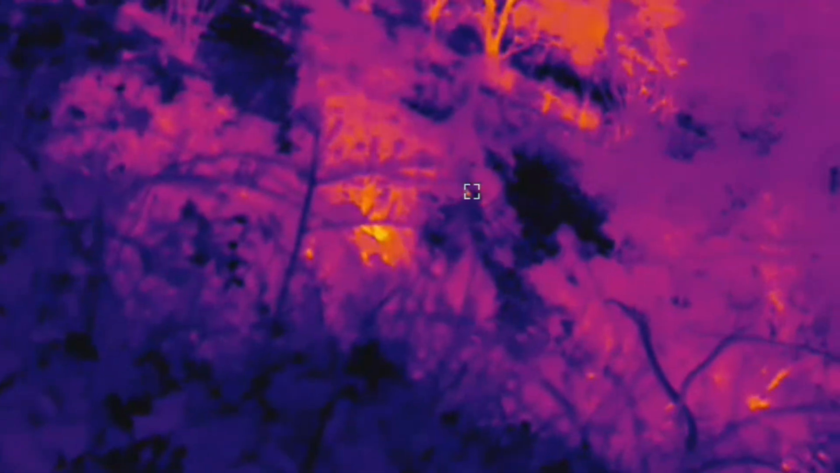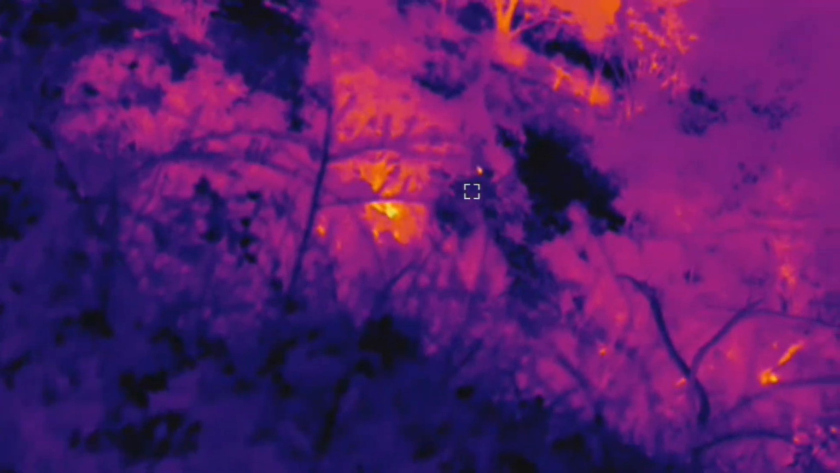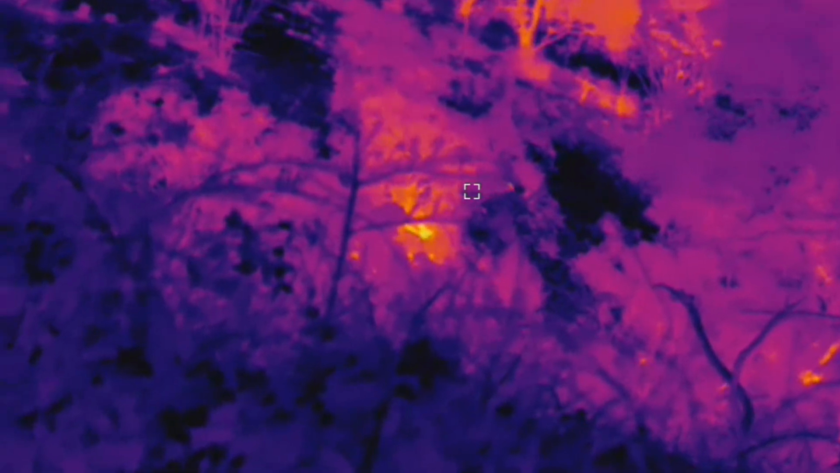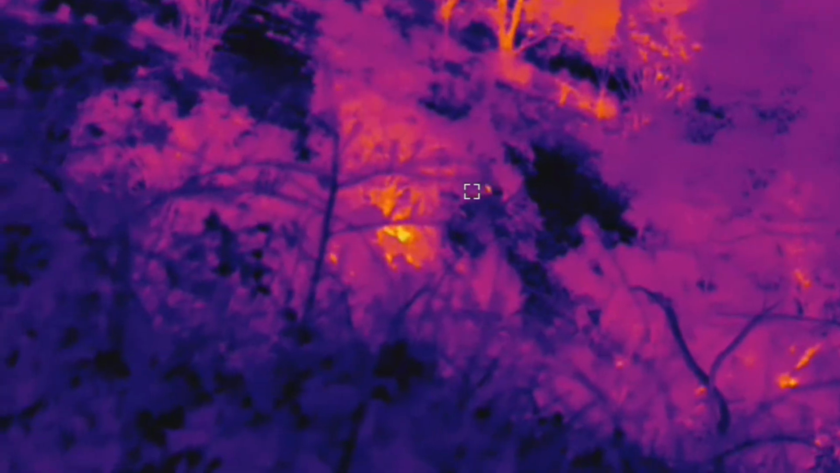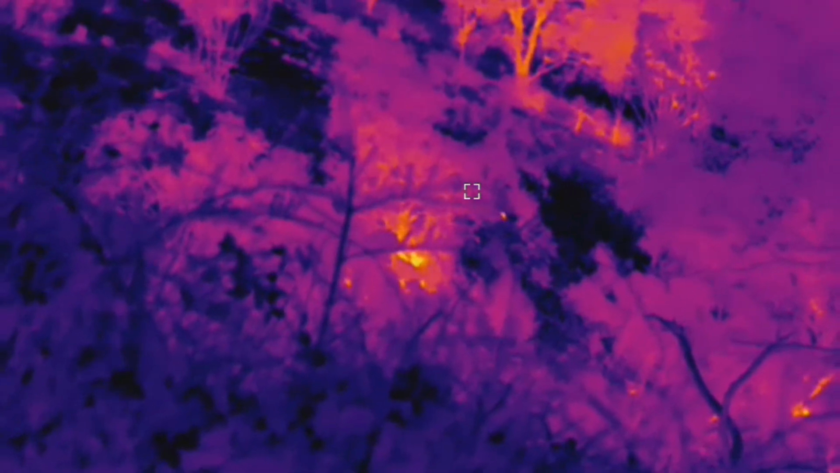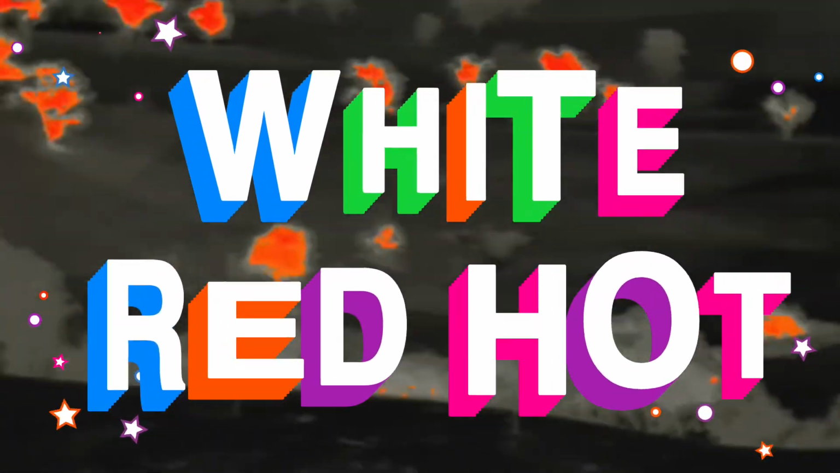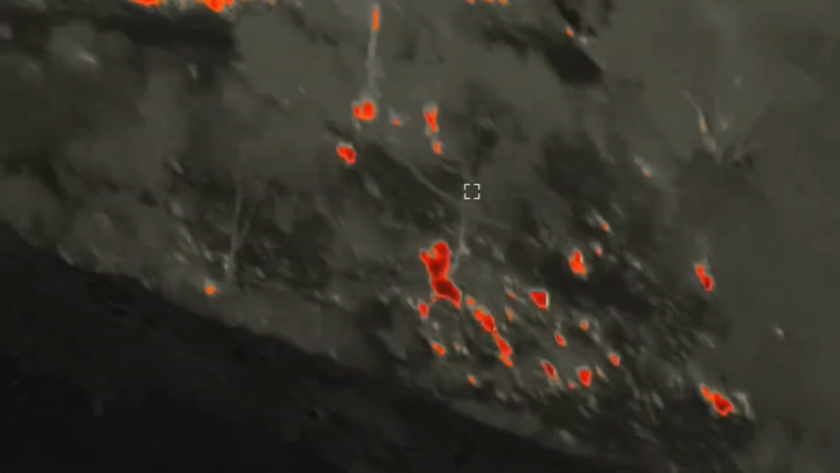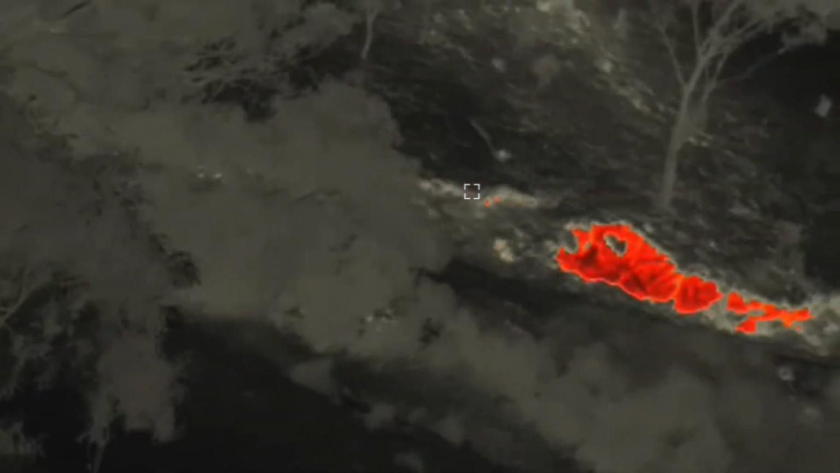That dot there. Around 600 yards, 450, roughly. Now that's red hot. That little rock that's there.